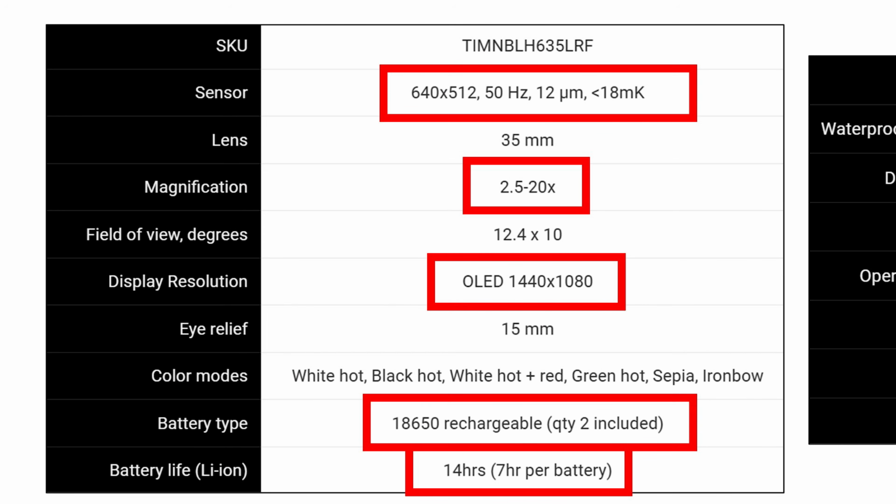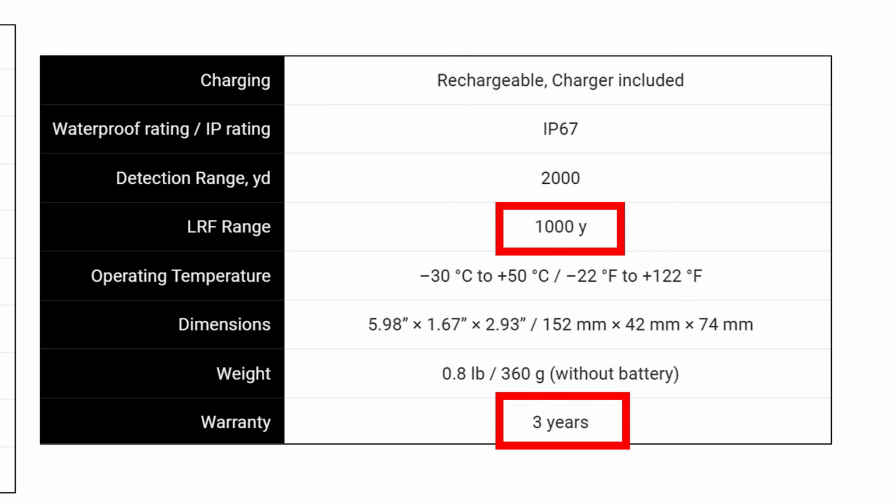Battery life of 14 hours. We used it all night, and that definitely seems to track with the kind of battery life that we got in power consumption. And then the LRF range, it's advertised at 1,000 yards. We didn't really push it that far because while we were hunting at night, we didn't have anything this time or the time that Eric went out separately where that was necessary. But I think with a tripod, that's going to be definitely possible based on what we were seeing.